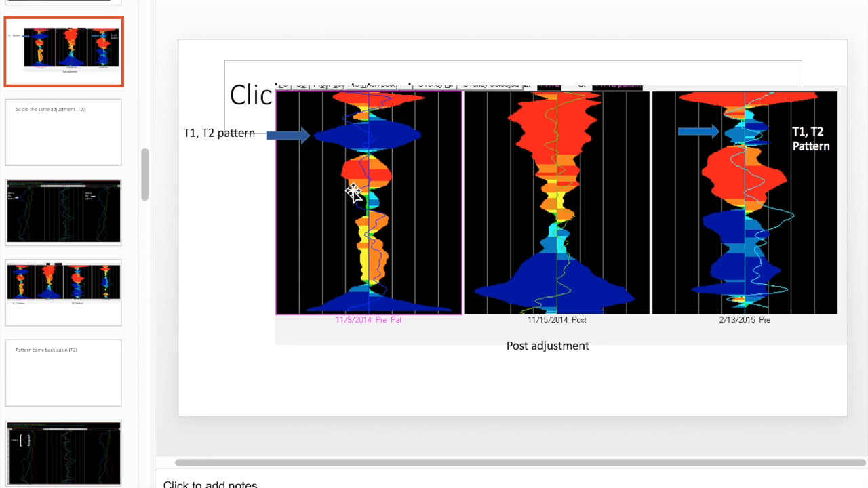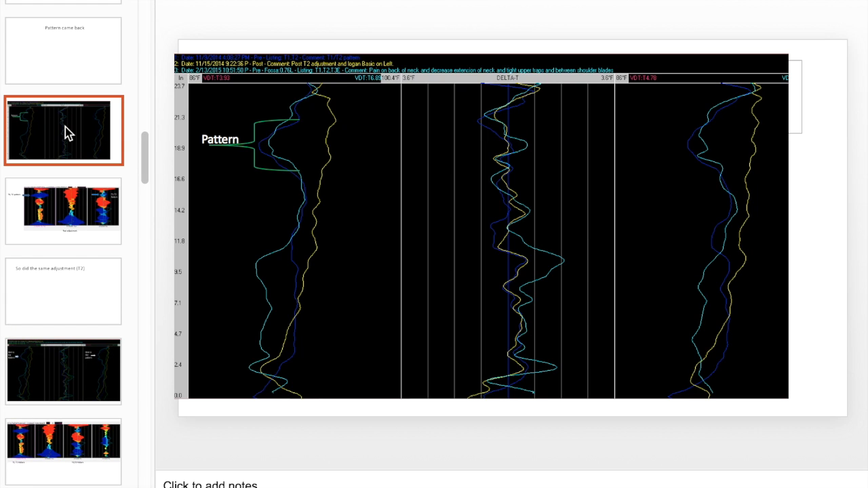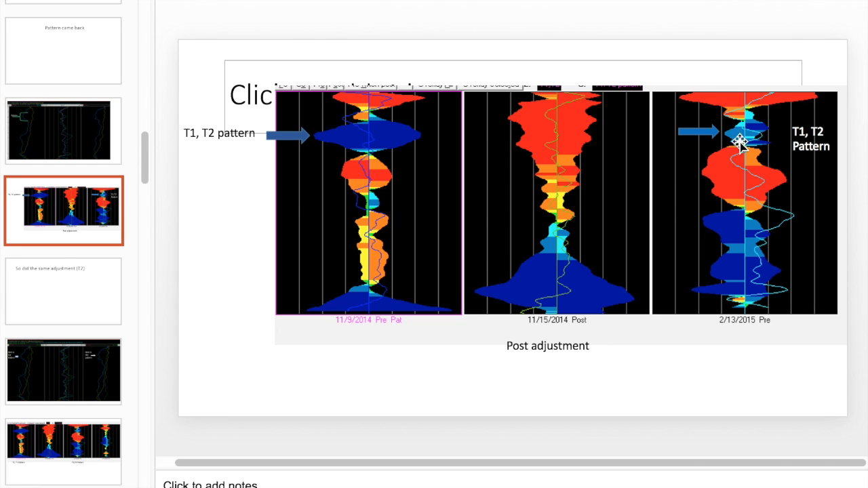So this is why it's important to look at the lines. Let's go back up here. You see how that is almost identical in this area? But on here it looks like it's very diminished, and here it's like blown out through the roof. So you can't always go by the delta T's. Look at the delta T's, but you gotta look at the lines.